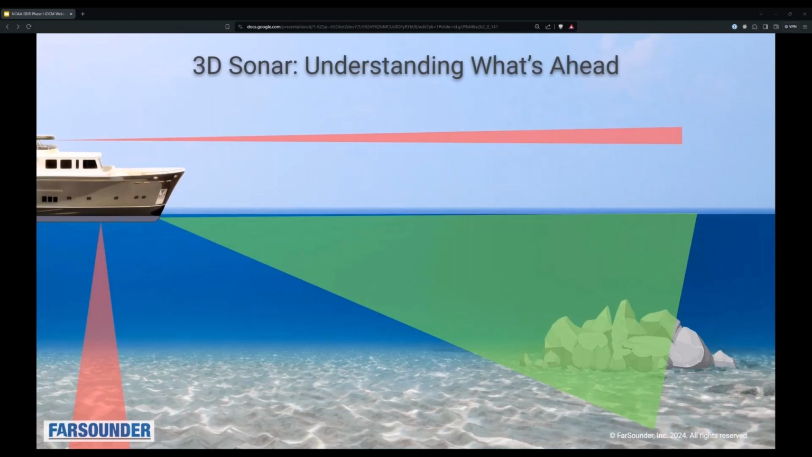It generates that entire field of view and updates it with every ping. We're also looking out to the sides, so you get between 60 degrees or 120 degrees to the sides, depending on the operational mode. So at shorter range we can go wider, as you can imagine, and at longer range we go a little narrower, up to 60 degrees.